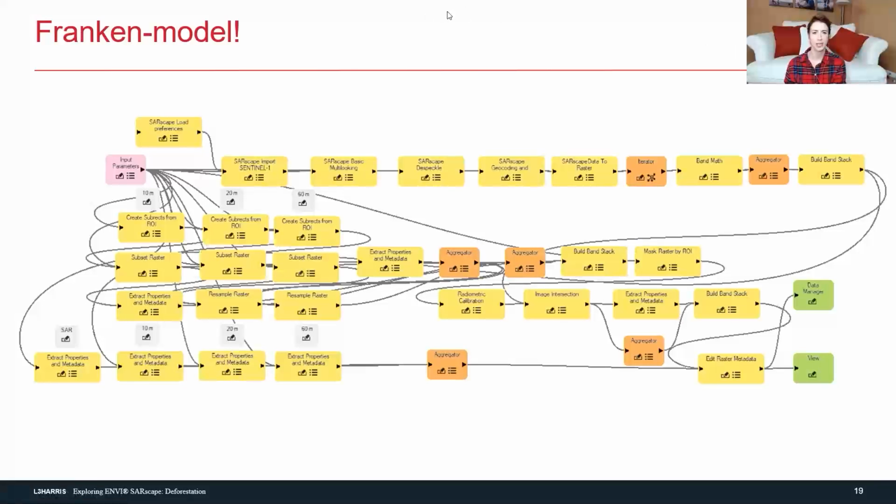This is less pretty than the other ones. What on earth is going on here? All right, so this is what I lovingly call, as you can see from the exclamation mark, my Frankenmodel. And like I said, when I'm looking at trees, I tend to like to do optical and SAR, meshing them together. And this is what I use to do that.